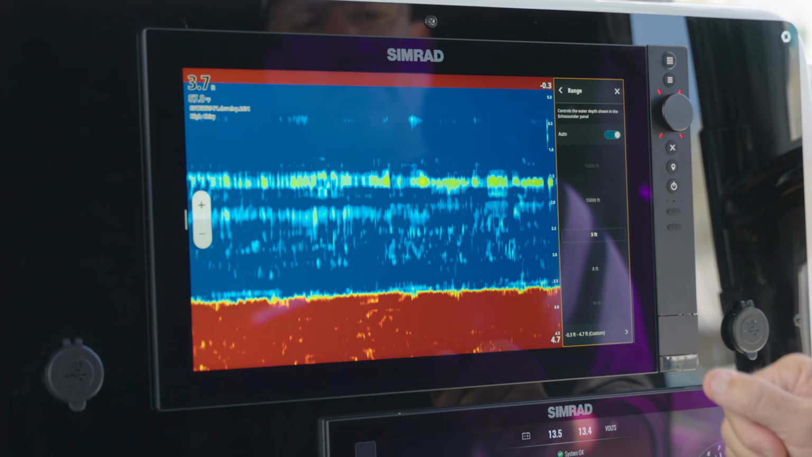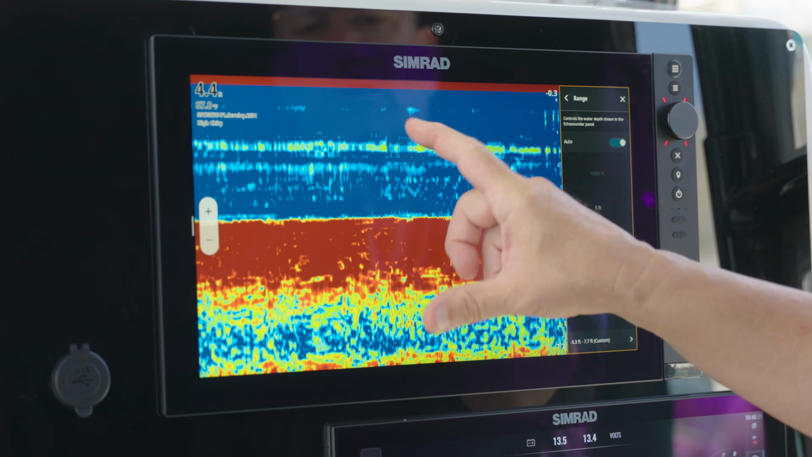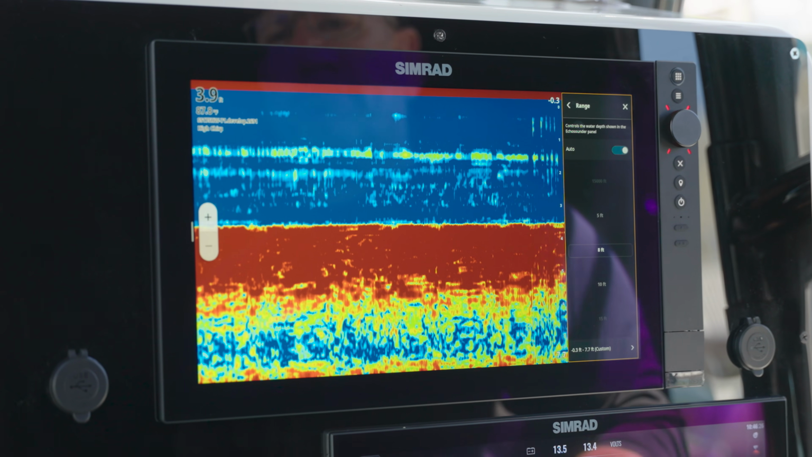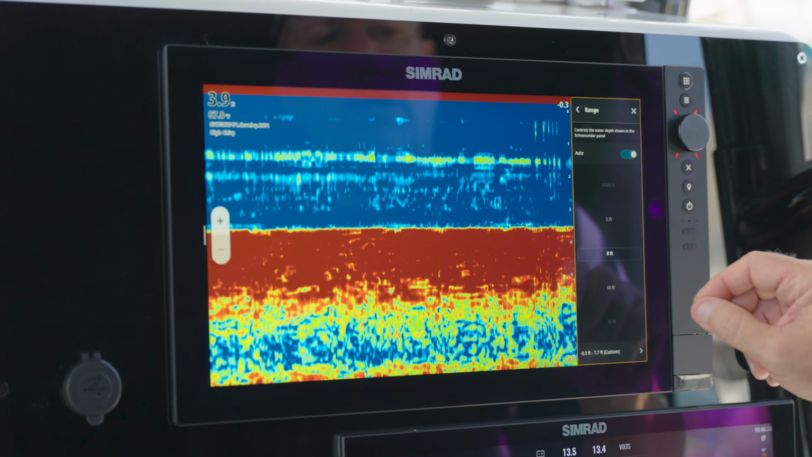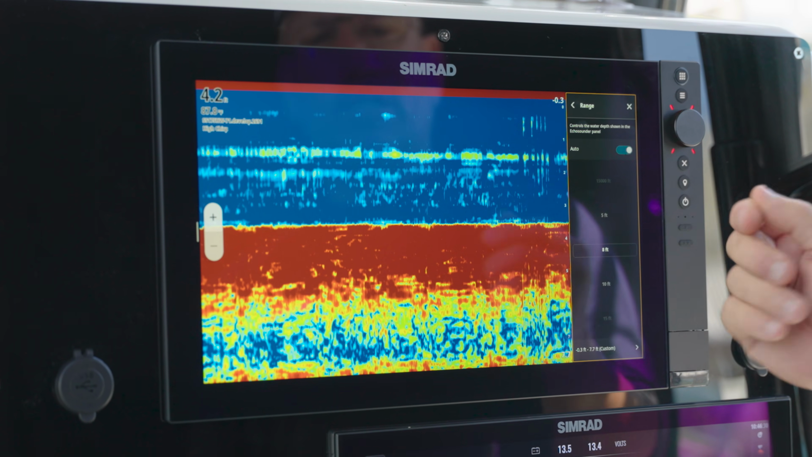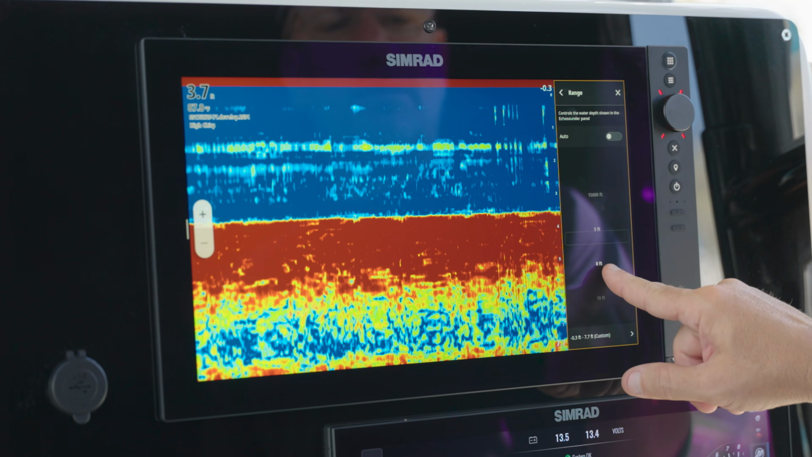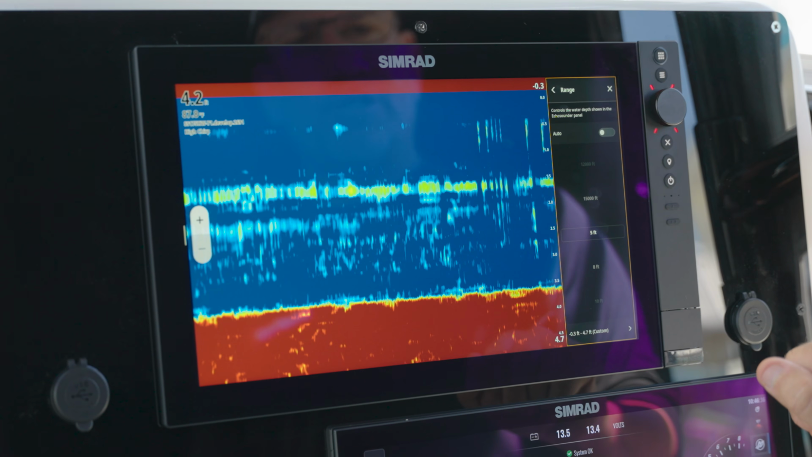Now that's going to cycle in between. Now we're in real shallow water, so it's going to want to pop between the two different ranges as we hover around the 5-foot area. So for all intents and purposes for this video, we're going to leave it in 5 feet. We're going to scroll down and we're going to leave it stationary there.